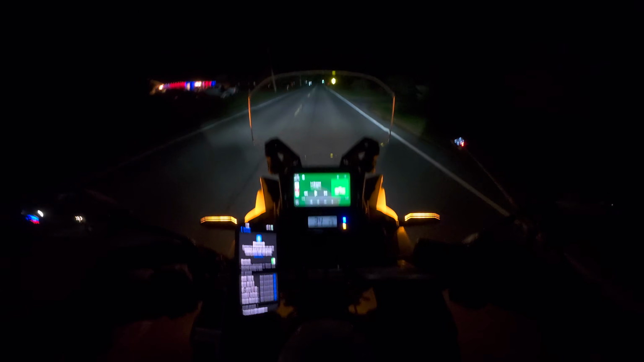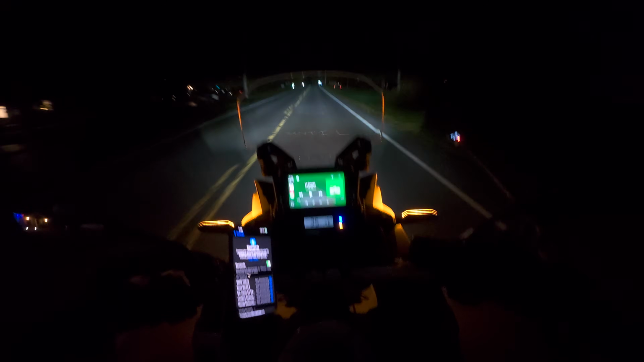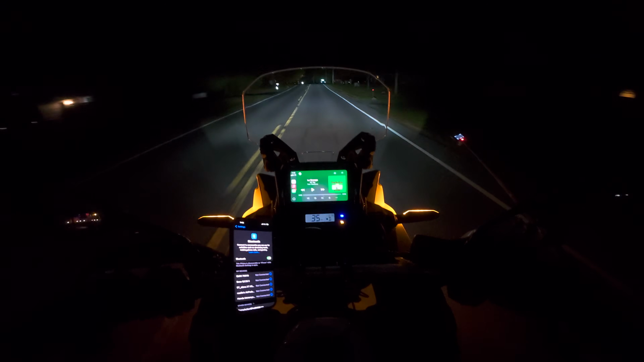Now the car behind me. I love this for riding in the country at night. Okay, I'm changing my opinion on the light. You're going to hear it now.